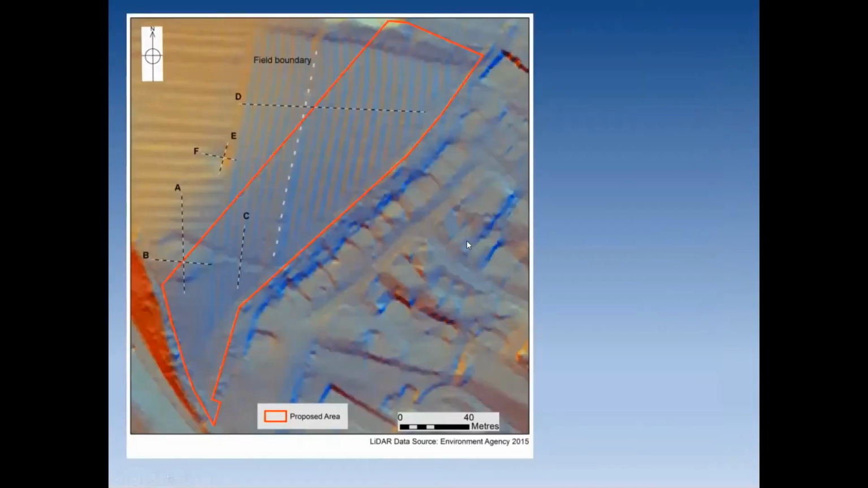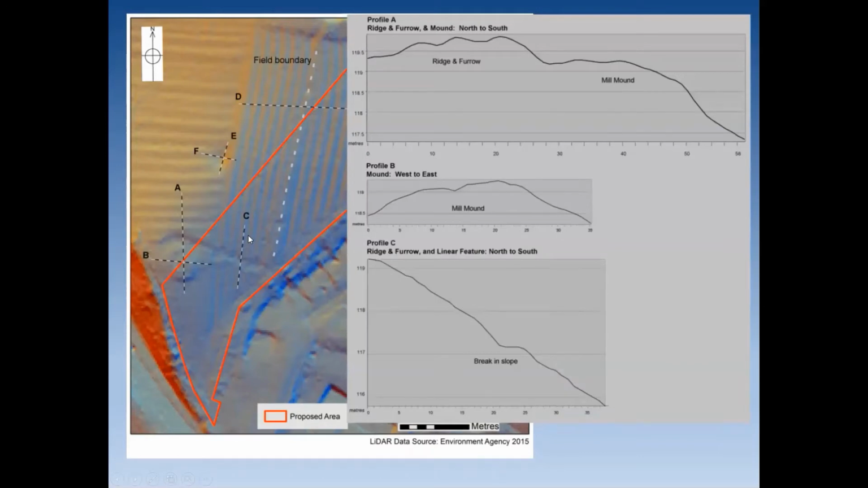So we can also, with LiDAR, so here we've got a mixture of shades, and we can also draw profiles along and across the data. So here we've got a more detailed view of that same LiDAR data, except we've got some slightly coloured hill shading showing the ridge and furrow, and showing a linear feature running across the site here with what looks like a mound in this area here, crossed by A and B. So those are the profiles that we can generate from the data.